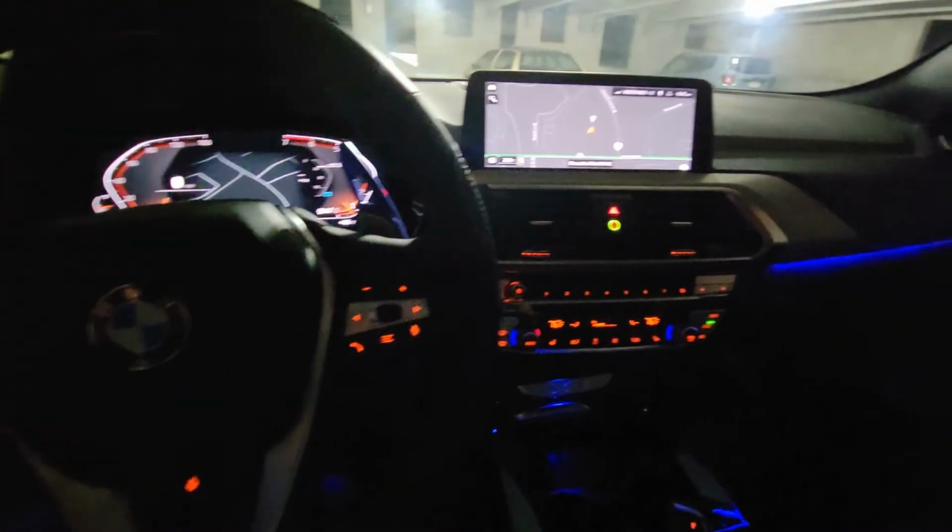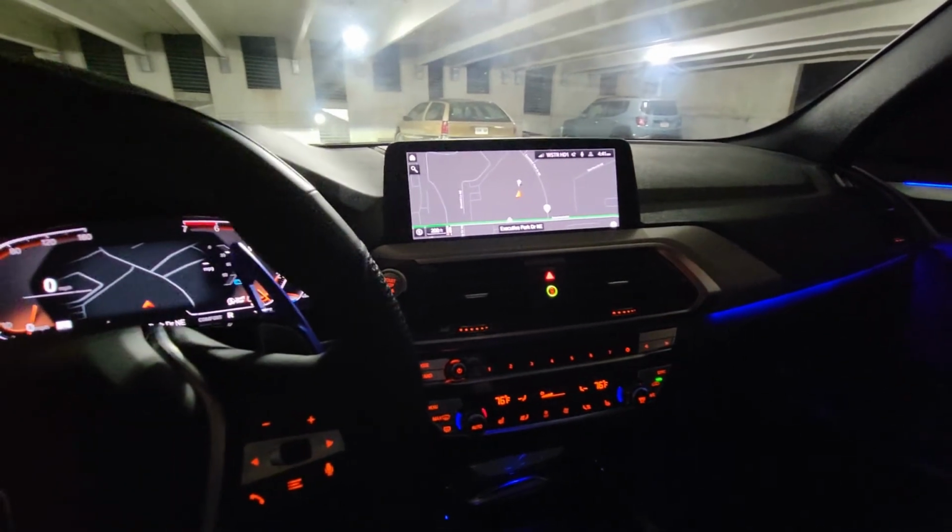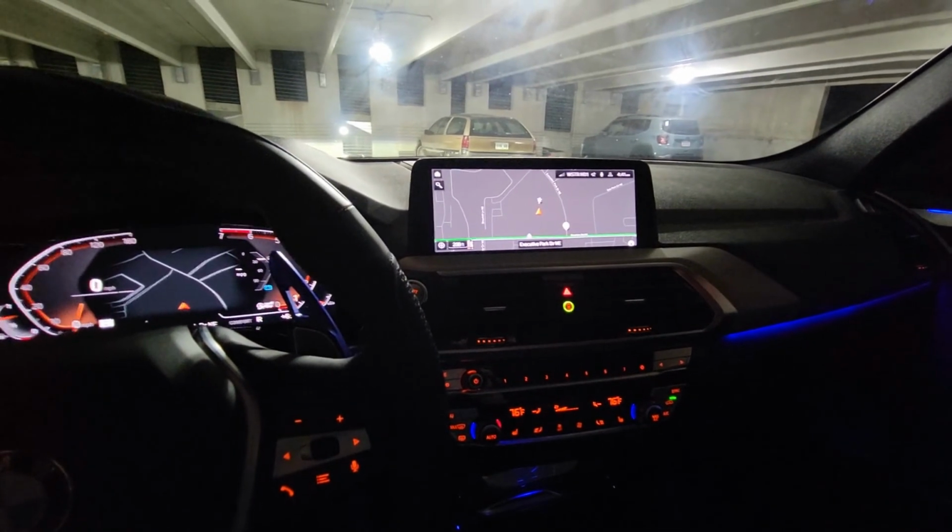That's pretty much it. Just like I said, wanted to do a quick little drive there to show you what it's like popping through at night, and some other features as well.